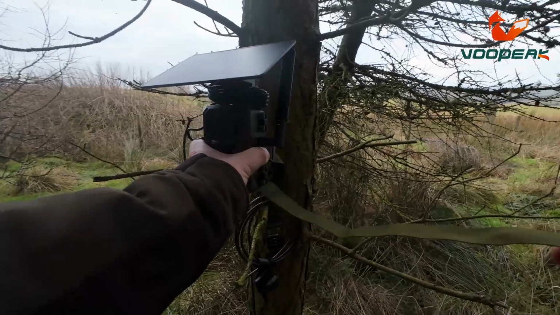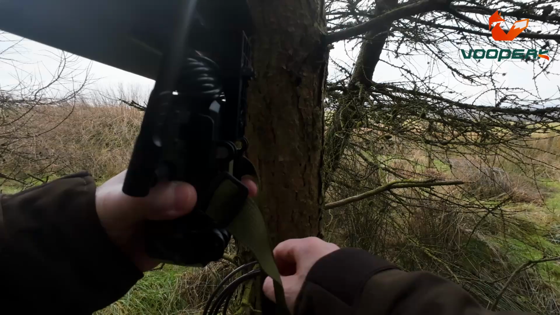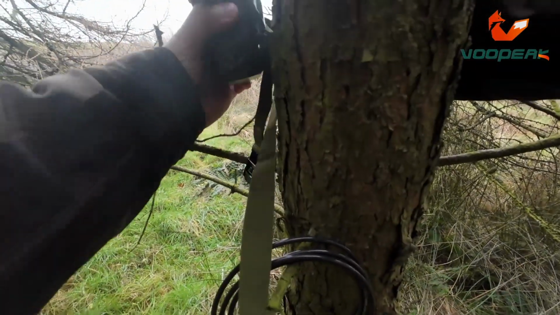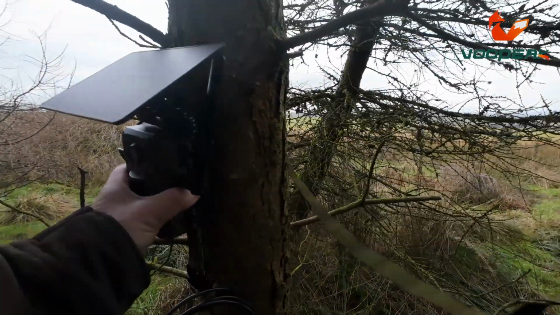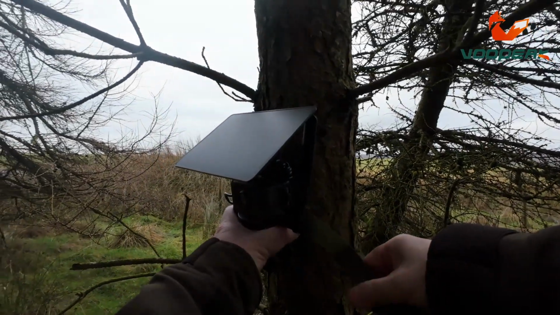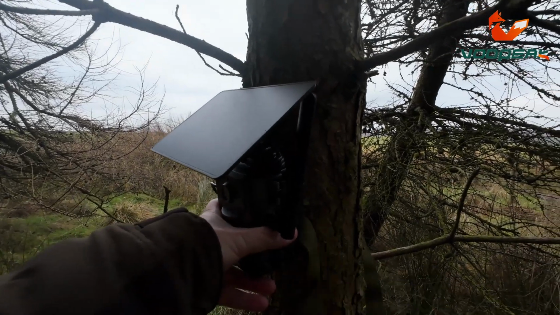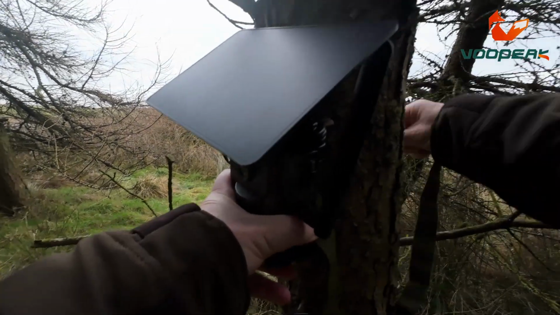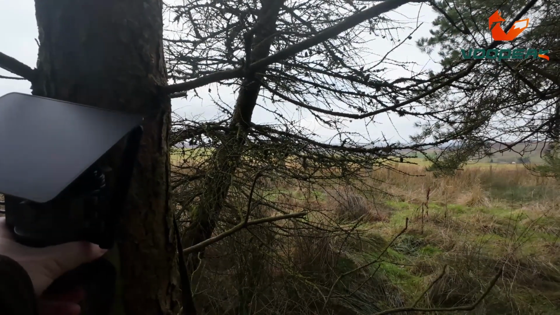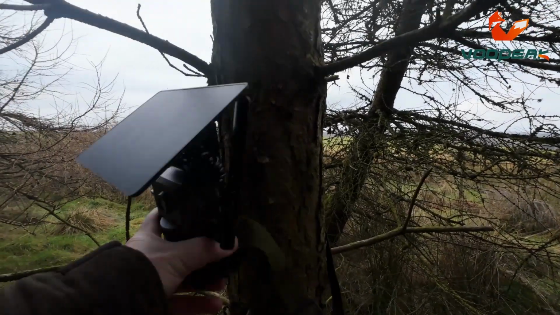The camera comes with 10 feet of cable for the solar panel, so you can actually remove the solar panel and mount that somewhere else. So if you're inside the wood and you want it further out to get the most light, you can do that. Not that we get that much sun in the UK anymore.